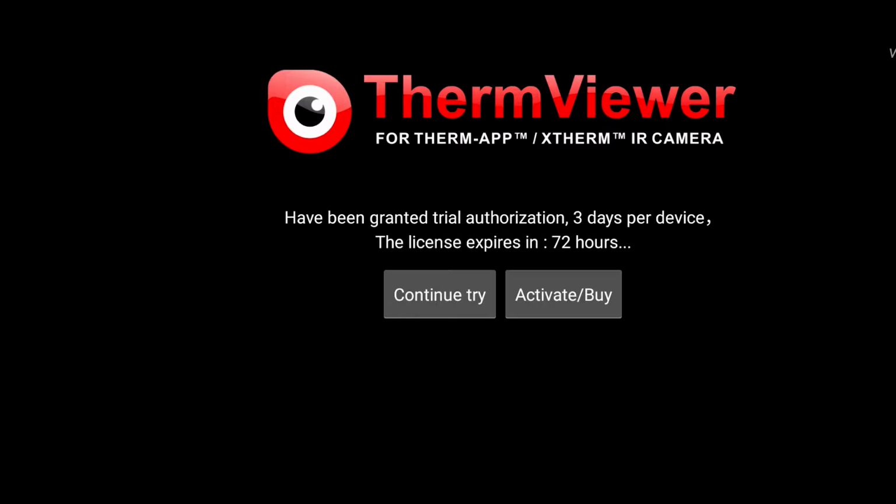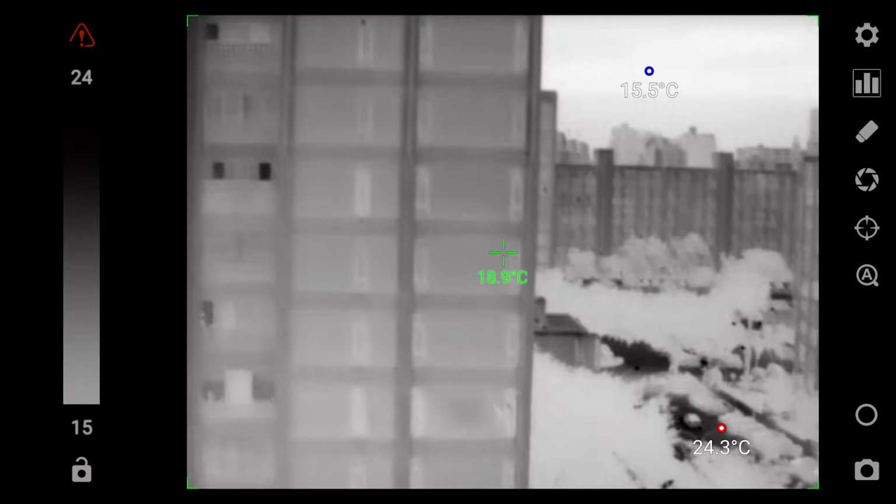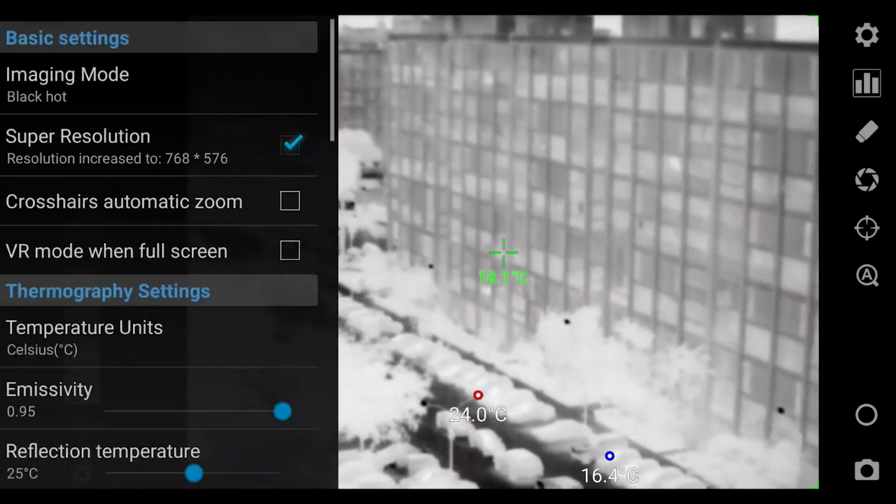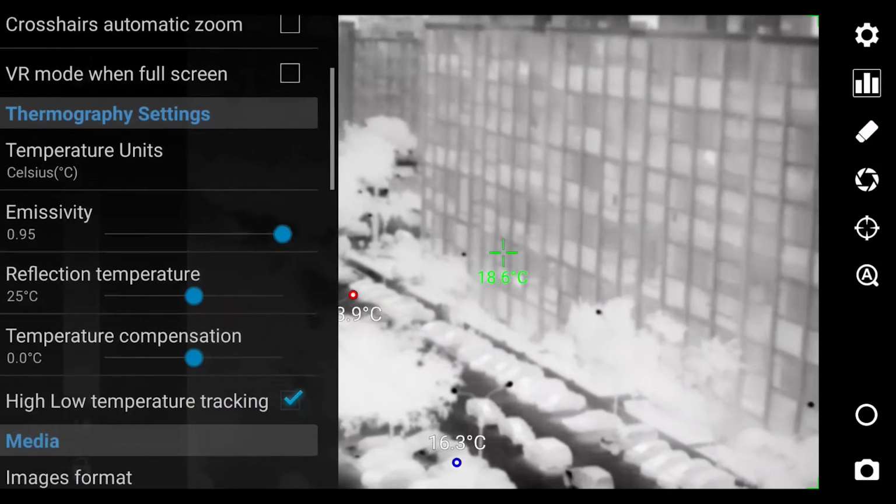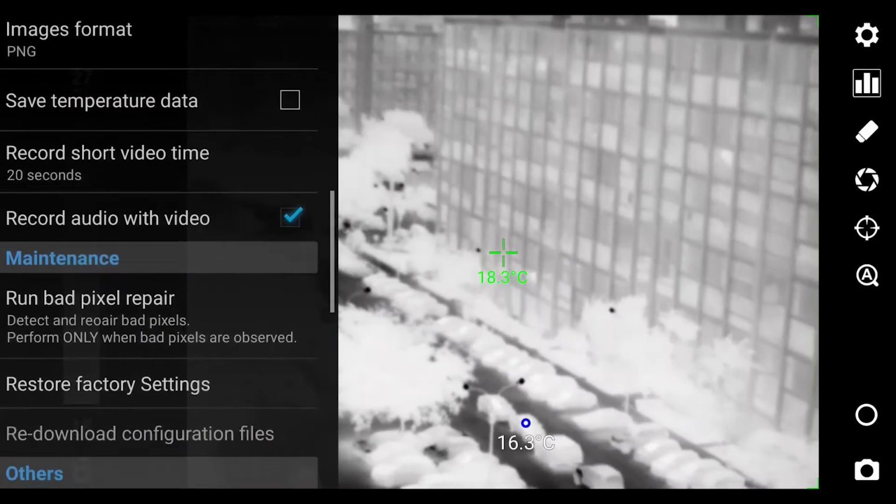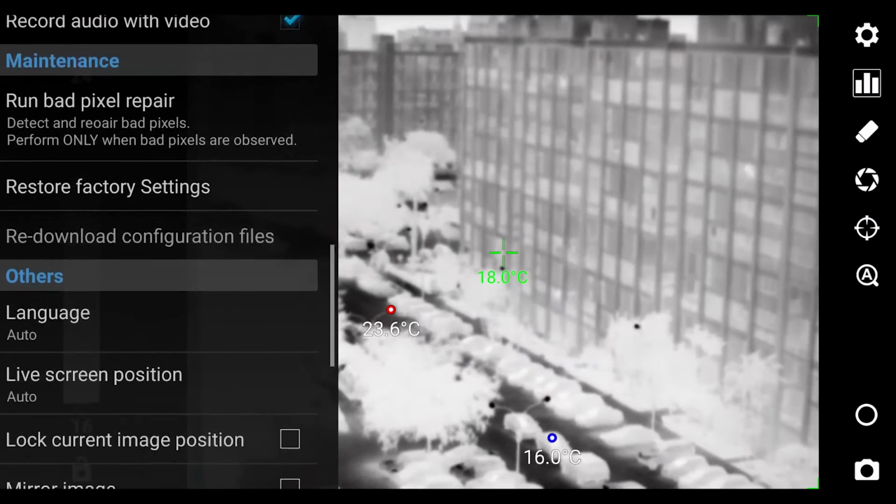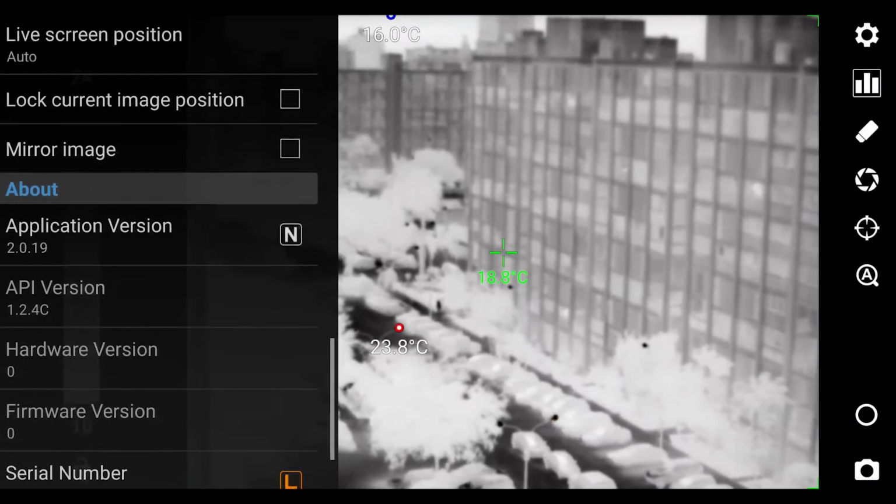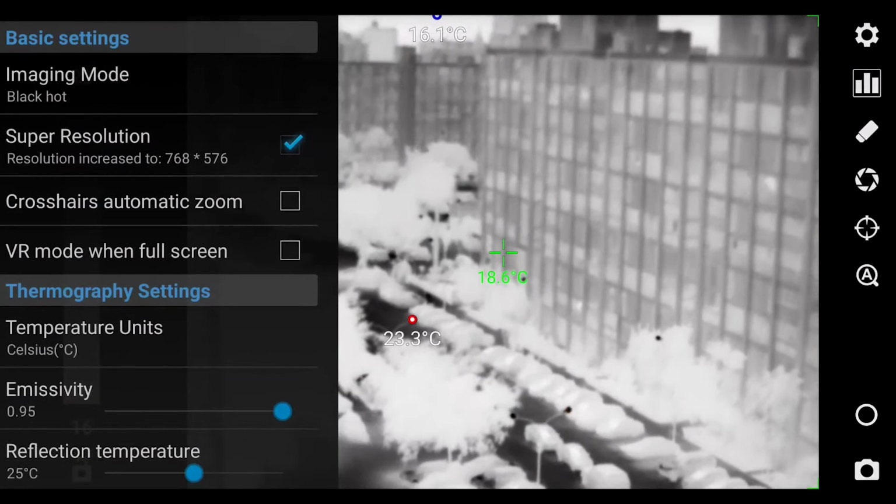This is the paid app, so you can carefully observe every quality detail that you can get with this program. In many ways this has much more functions than the Xtherm, but the picture quality is a little more washed out, but has much more functions. So based on this you can decide if you want to use the free one or you want to upgrade to the paid version.